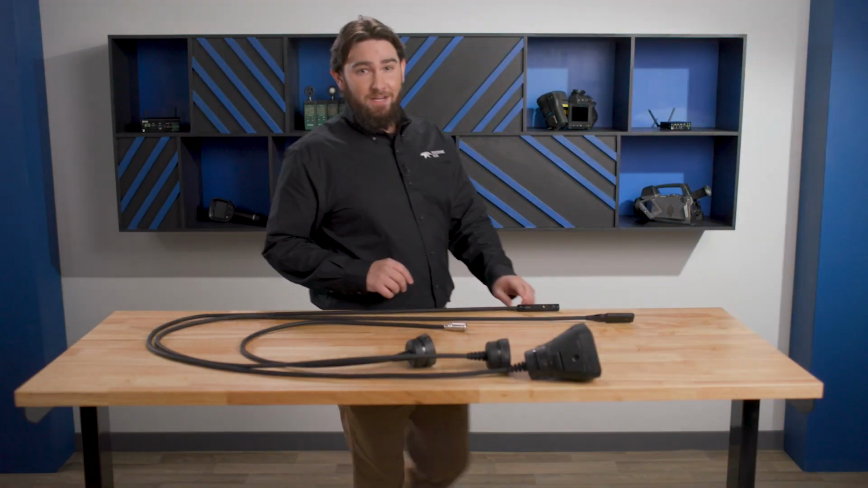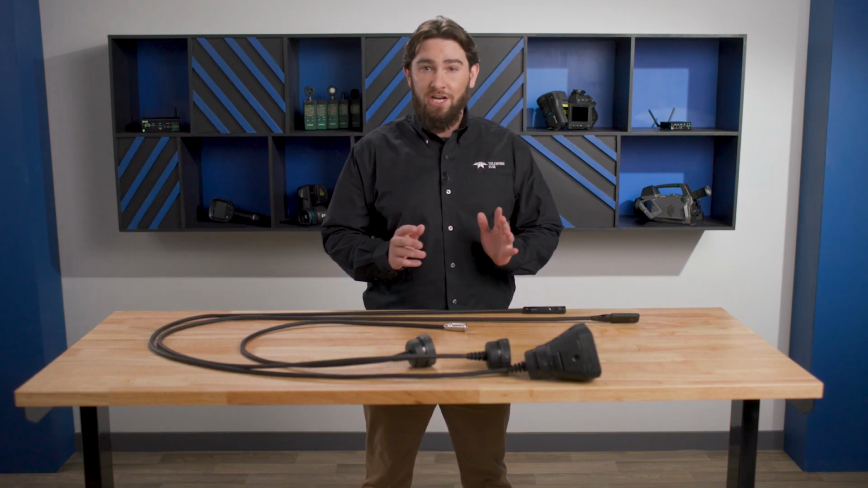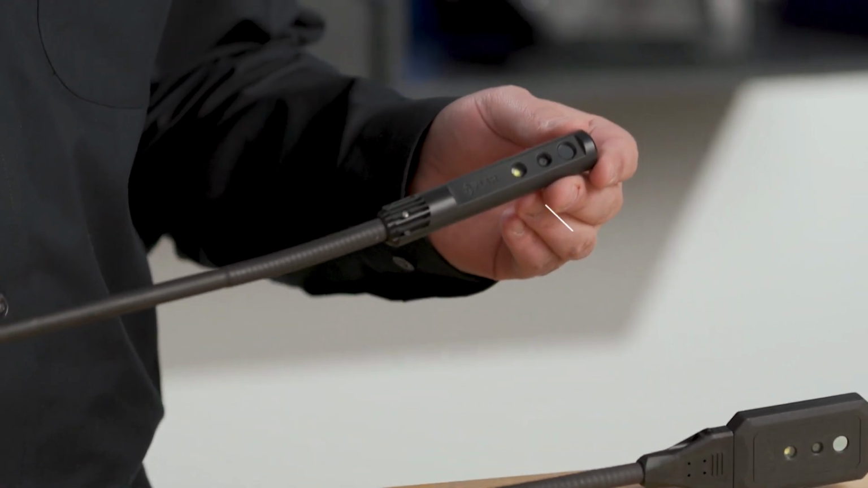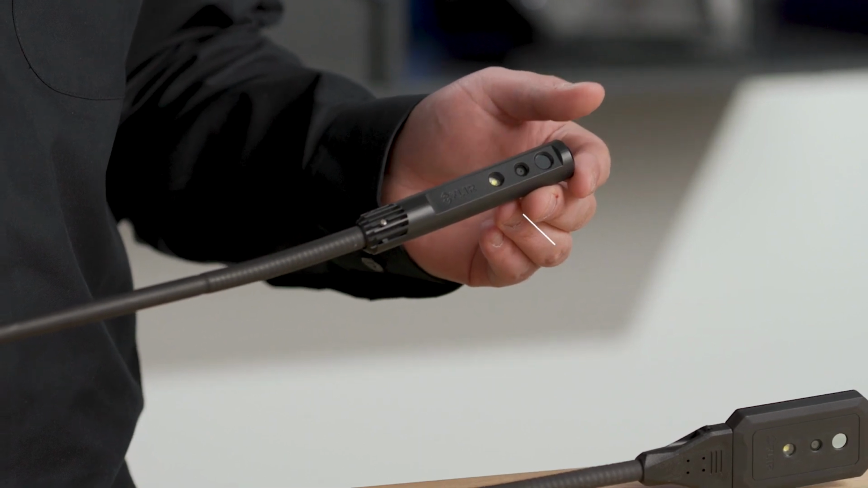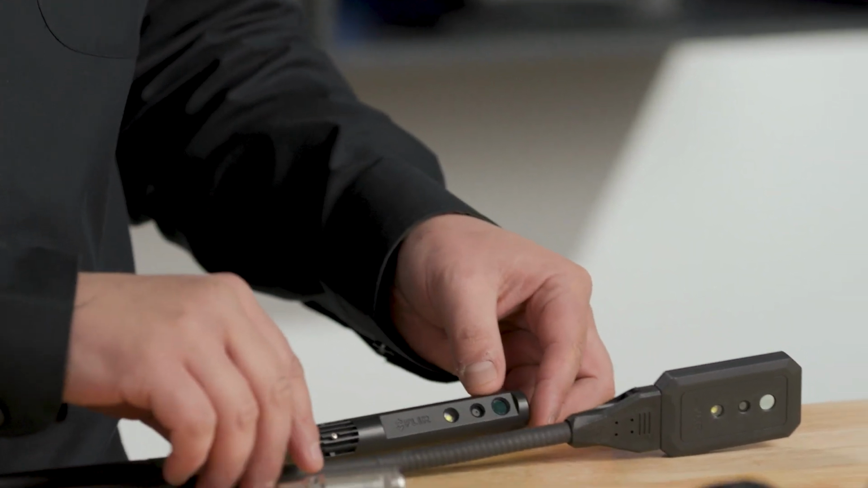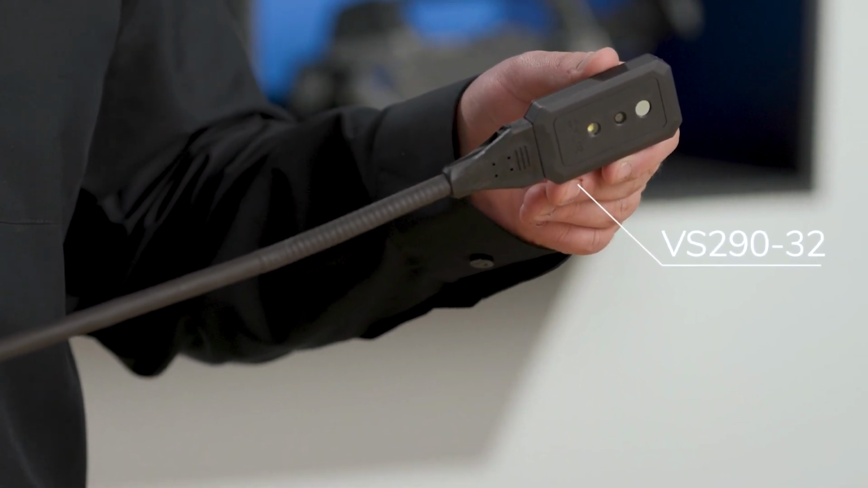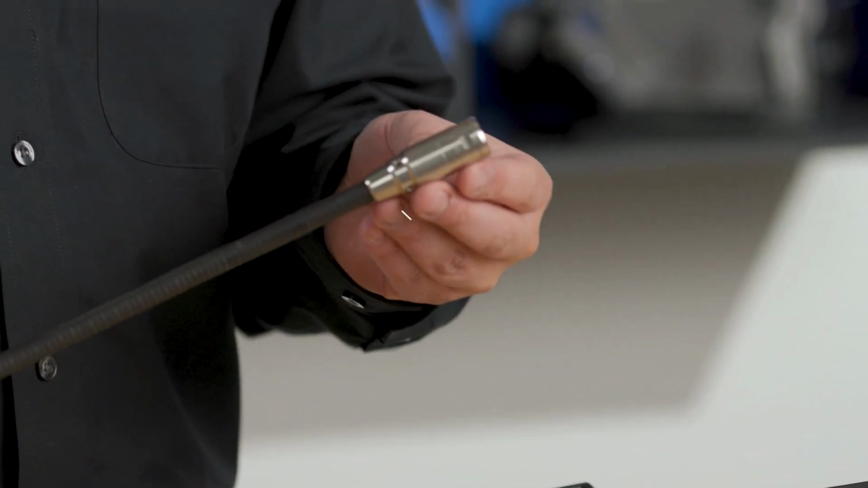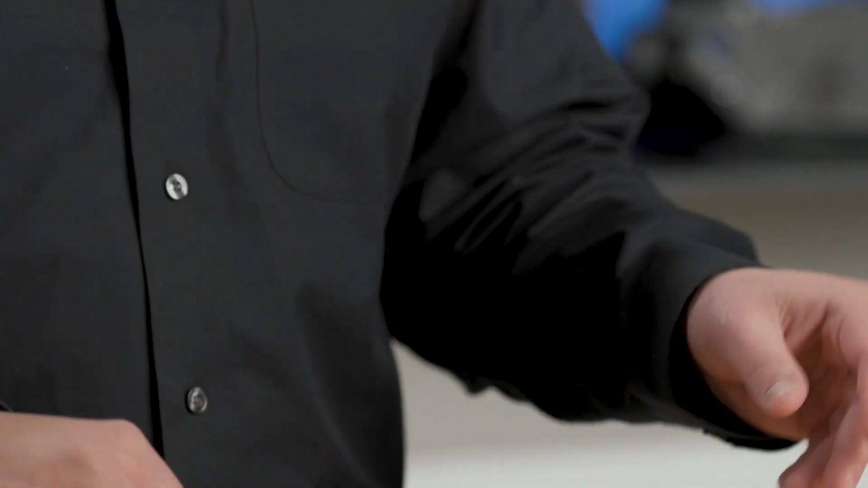This camera with extended probe can go where traditional thermal cameras never could, thanks to a selection of interchangeable probe lengths and camera tips. There's the VS290-33, which has a rounded side viewing tip with thermal and visual cameras. The VS290-32, which has a rectangular side viewing tip with both cameras. And the VS290-21, which has a thermal camera and the rounded forward viewing tip.